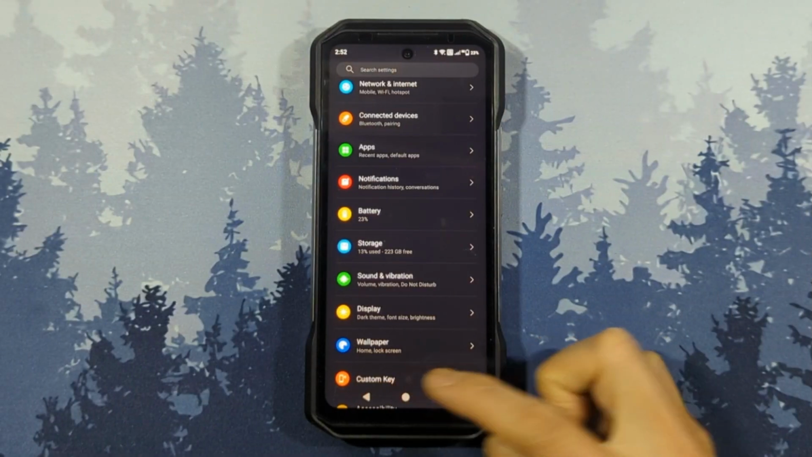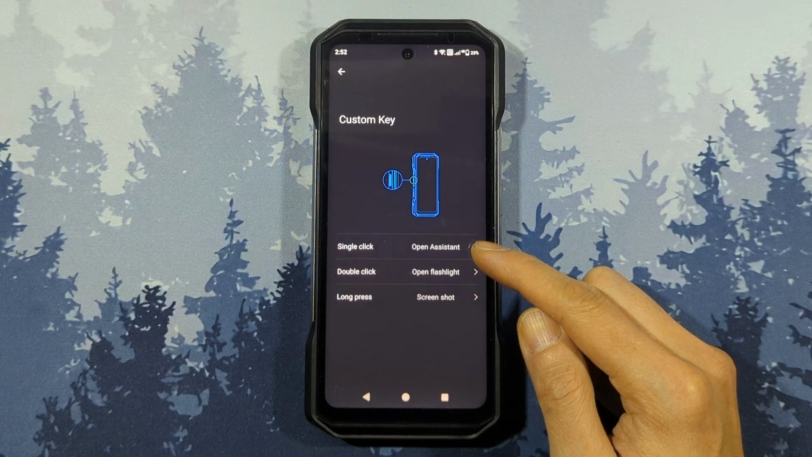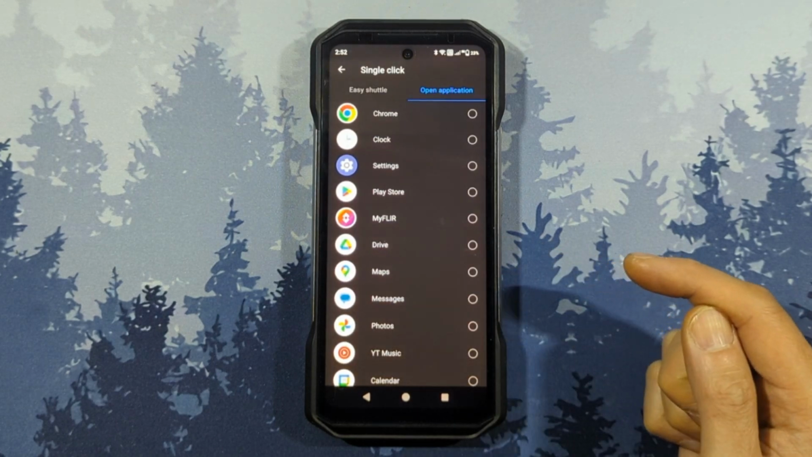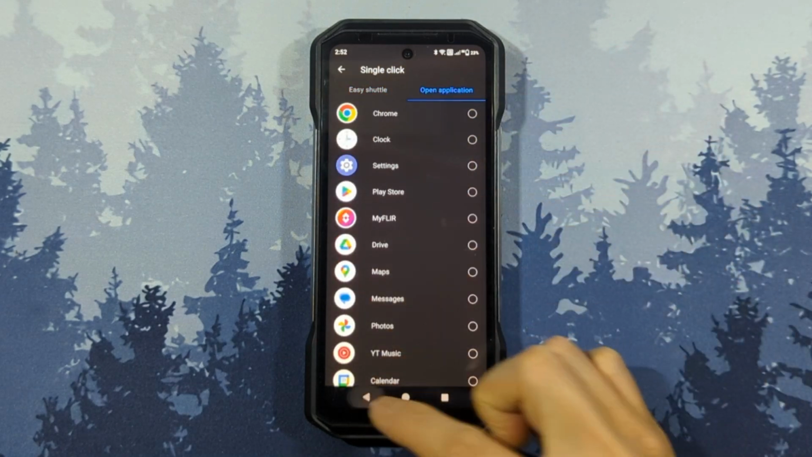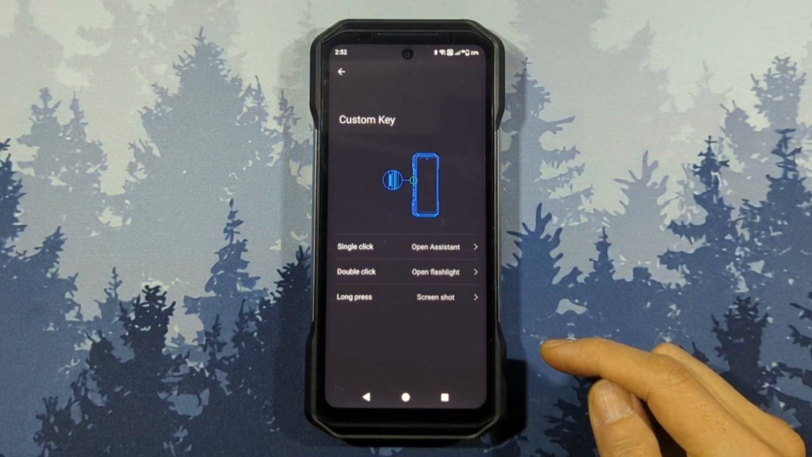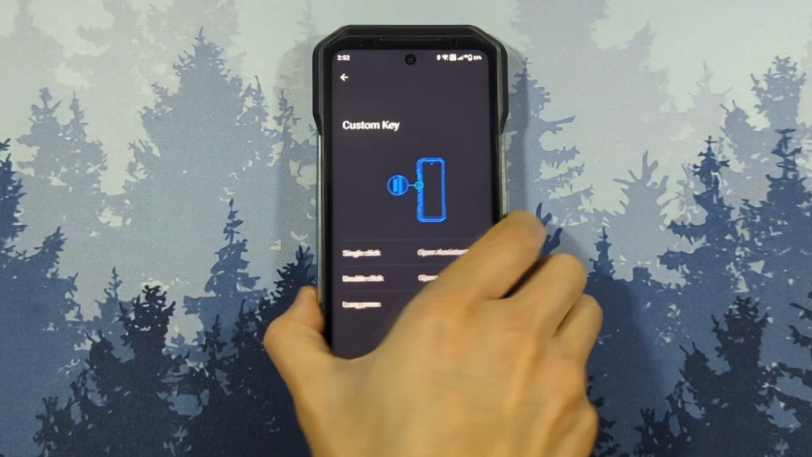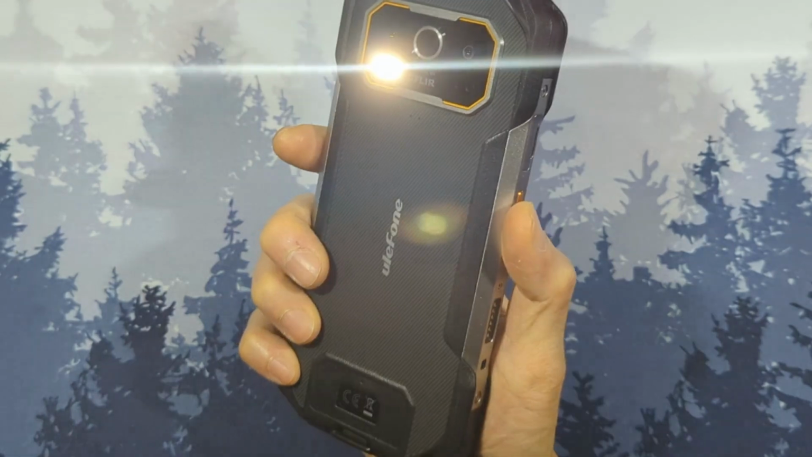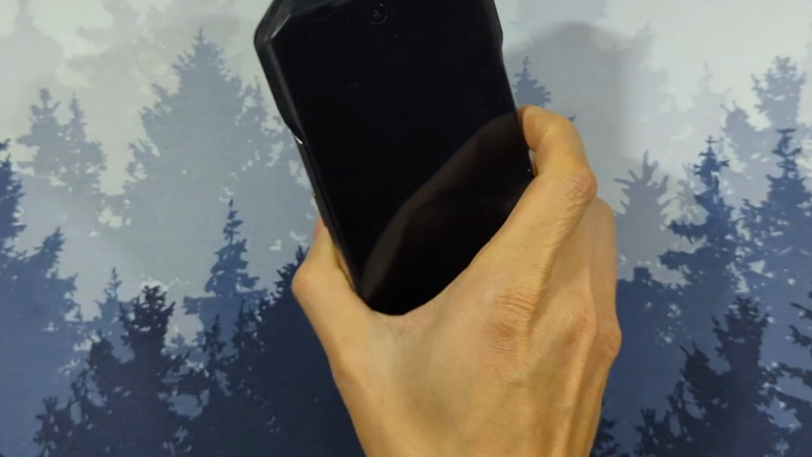Now we get to the custom key. This sets up how you want the side custom key to behave for single, double, and long presses. You can choose a preset action or launch an installed app. I like mine set up as a single press to open up the Google Assistant, a double press for the flashlight, and a long press for a screenshot. Note that even with the screen off, the flashlight function using the custom key still works.